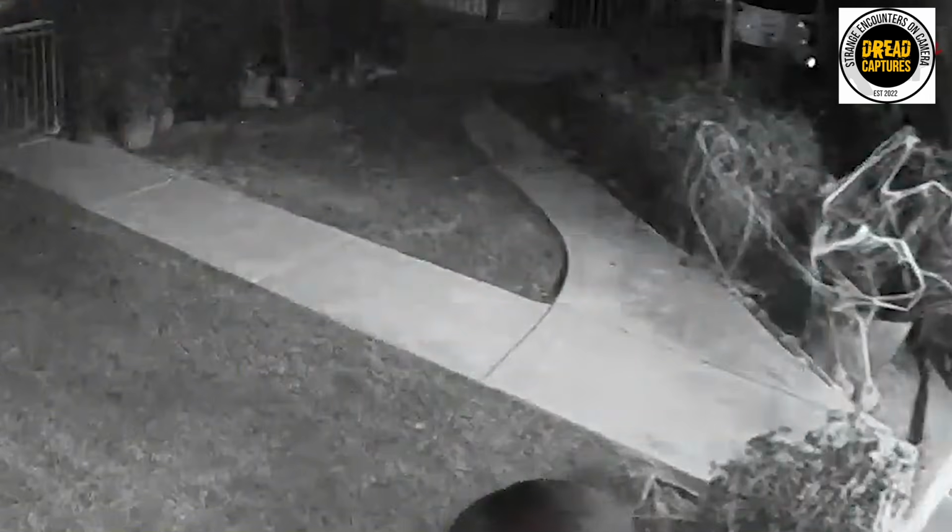Caught in that spider web, probably like, what the heck is this stuff?